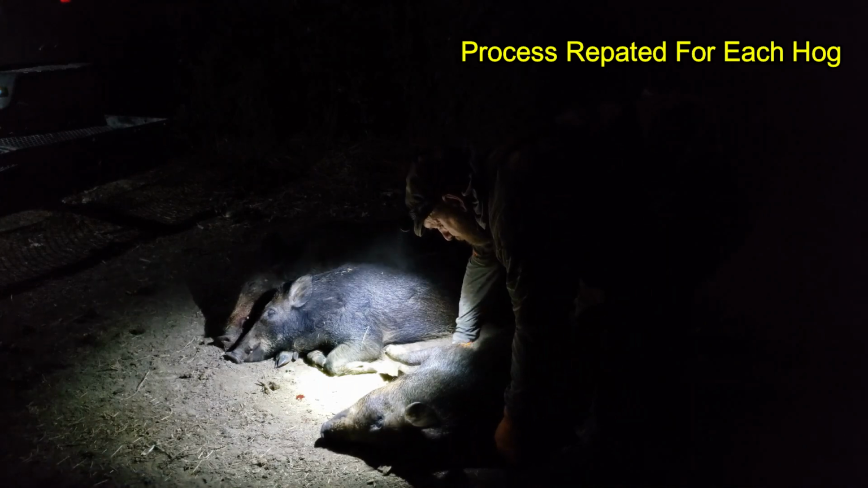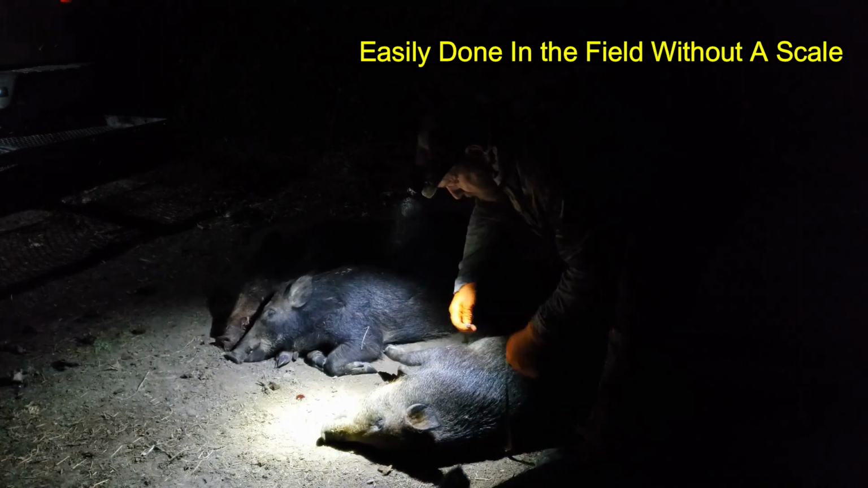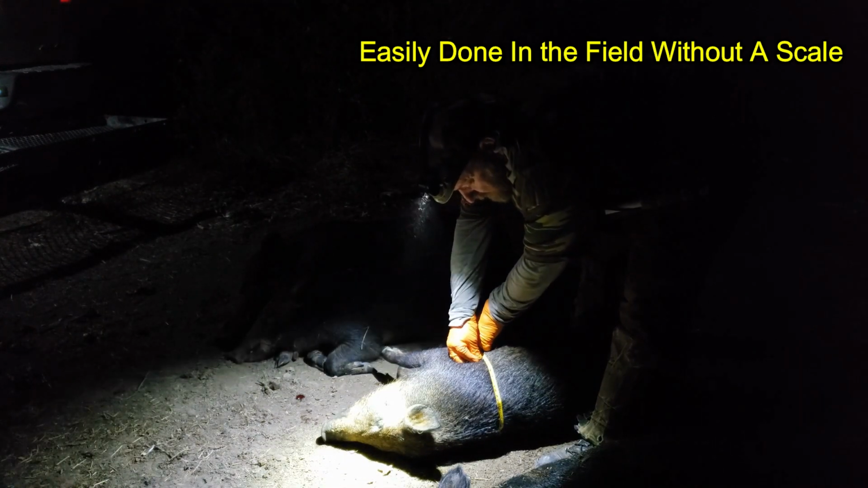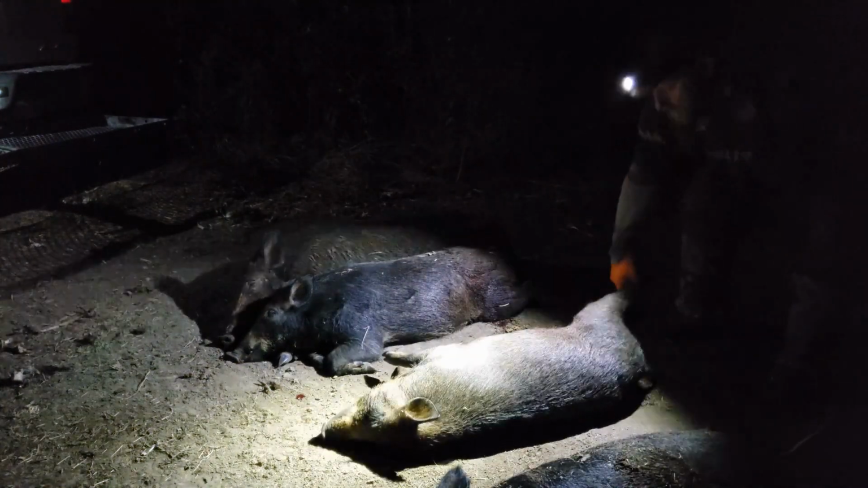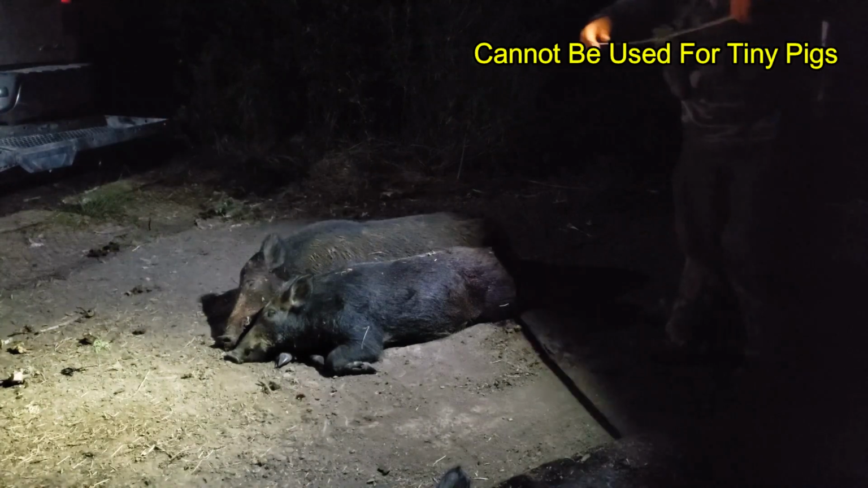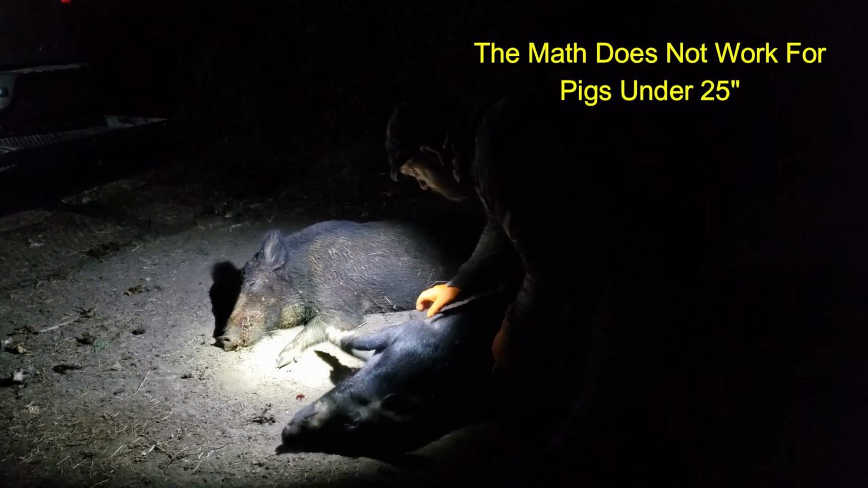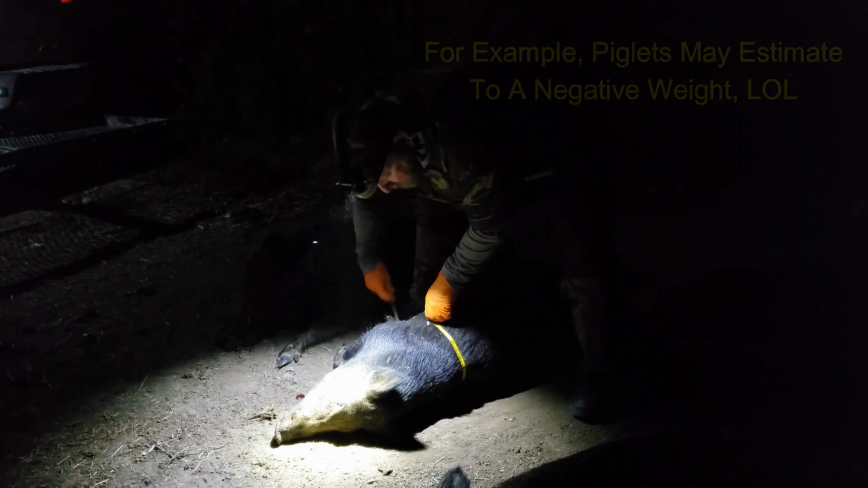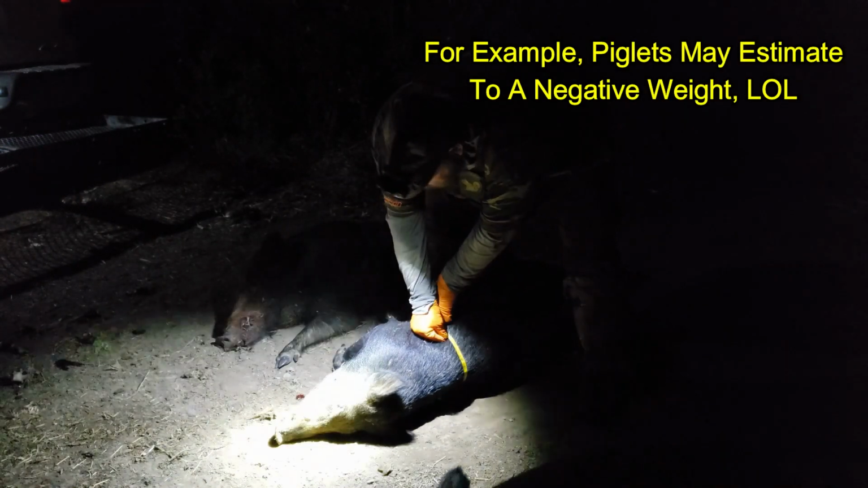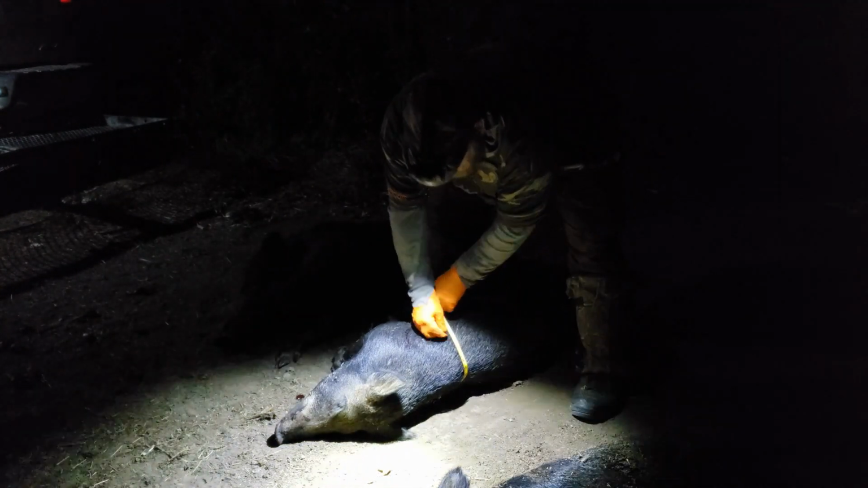This next hog, it's another female. She also comes out to be right at 30 inches or 100 pounds. The next hog is a little bigger. Comes out to be 32 inches or 120 pounds.